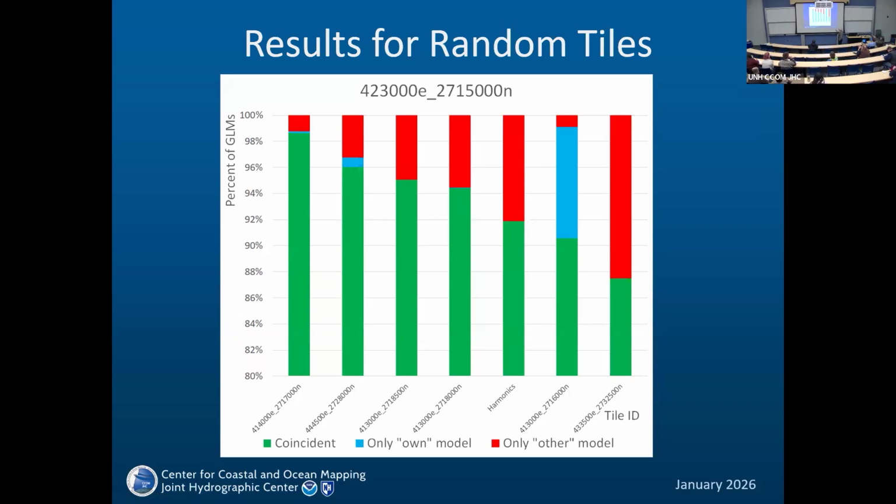Here the own model predicts more bathymetry, and red is when the other model says it is bathymetry. Please pay attention to this one. It says harmonics. It's not a tile. It's a model trained on synthetic data. I will be talking about that a little bit later.